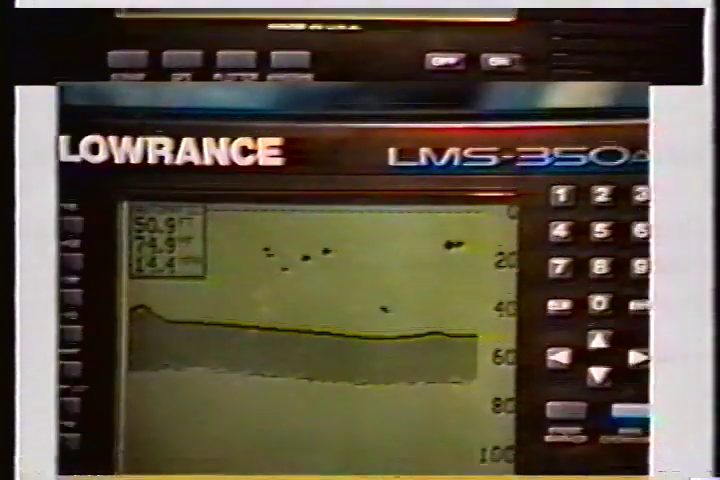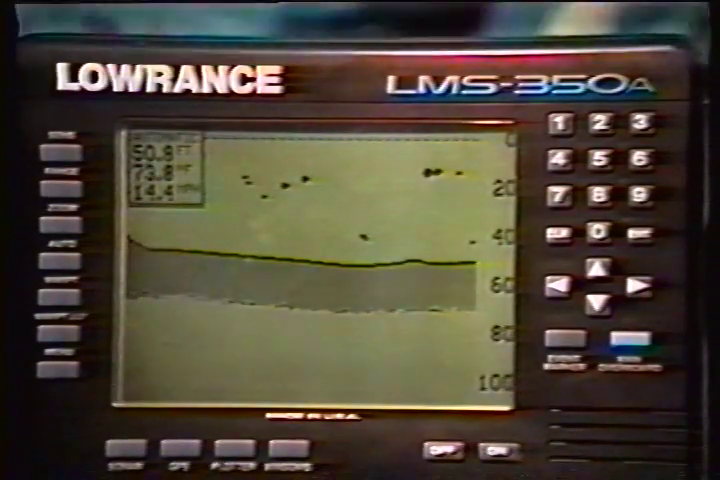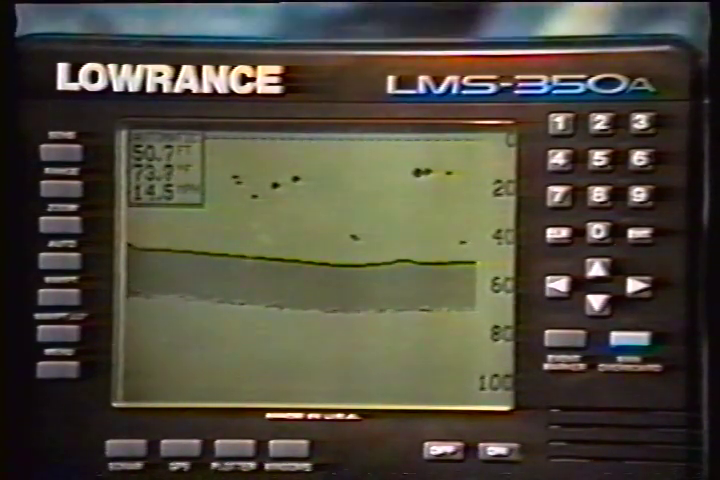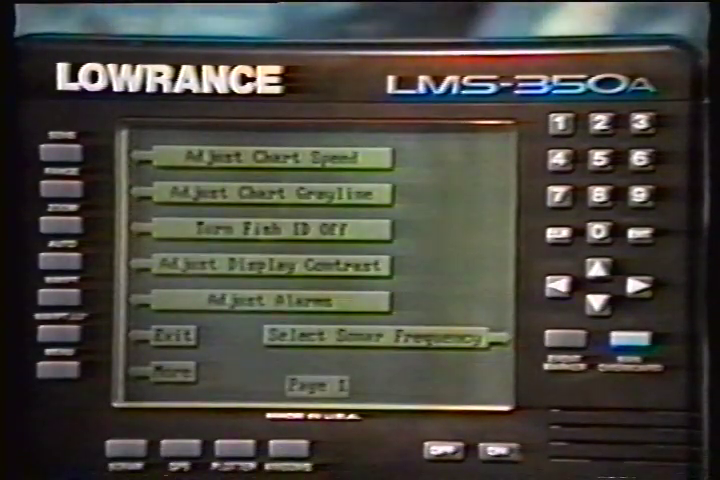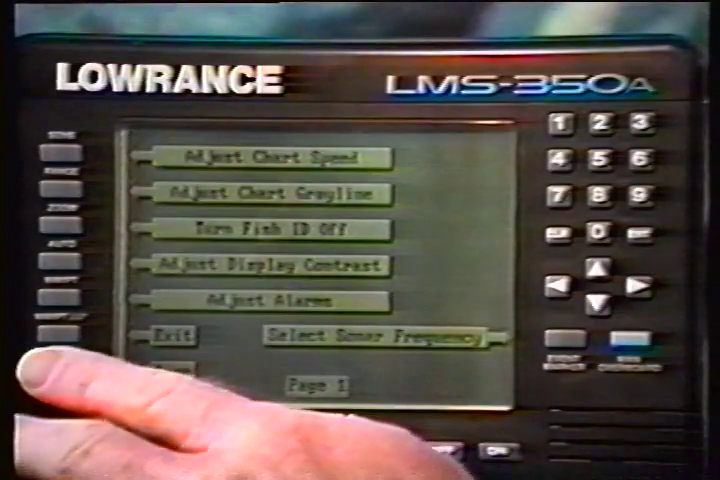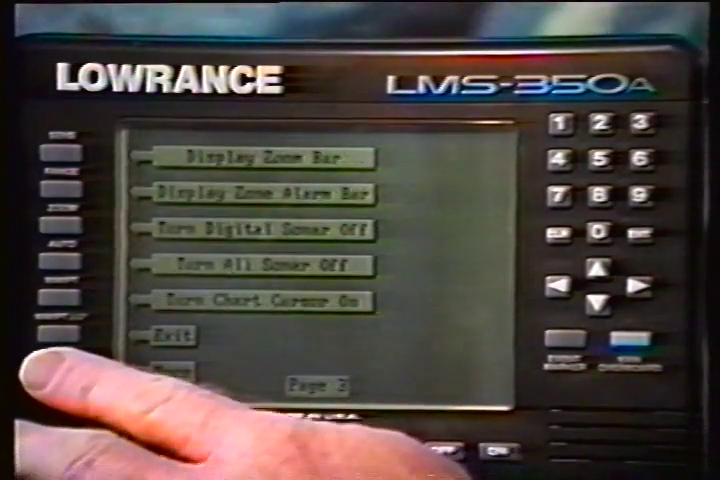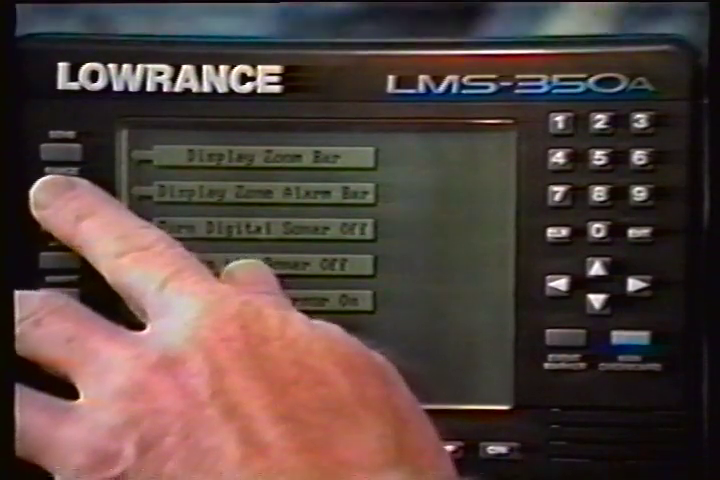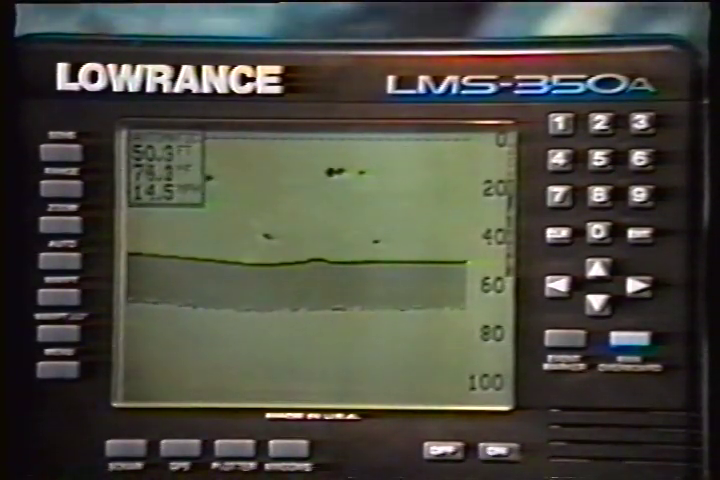When the zone alarm is on, the zone bar doesn't normally show on the screen. To turn the zone bar on continuously, first press the menu key. Then press the key next to the More label until the third menu page appears. Now press the key next to the Display Zone Alarm Bar label. This turns the zone alarm on at the same time.